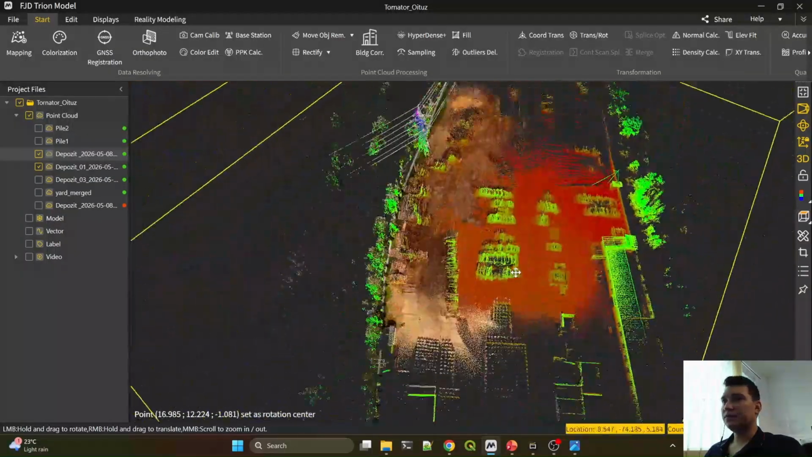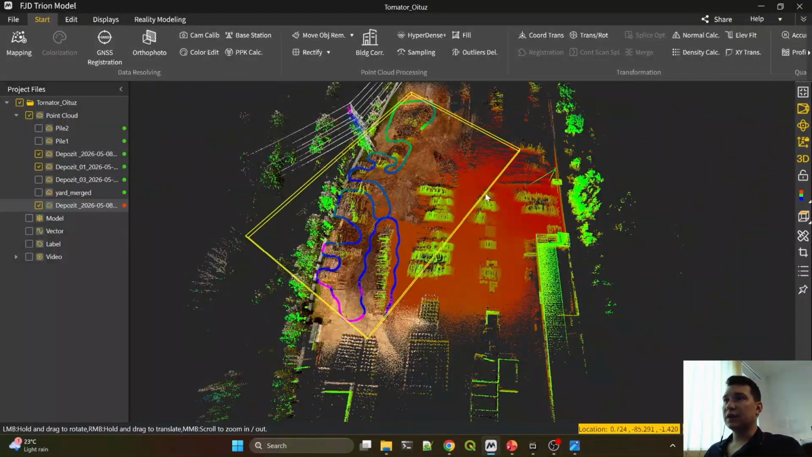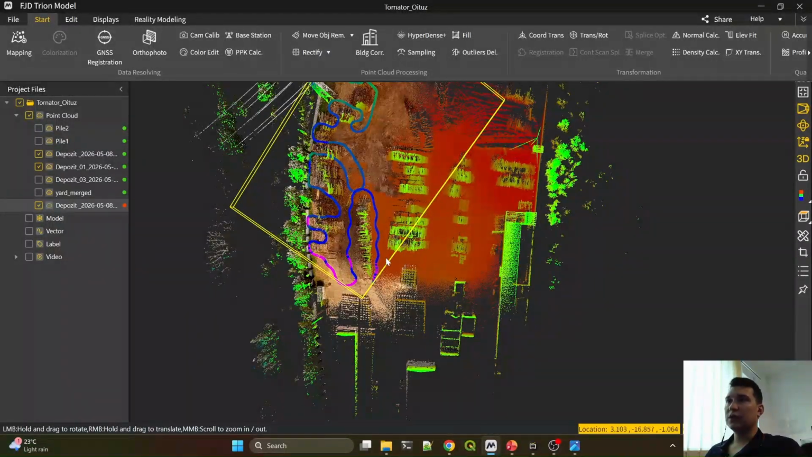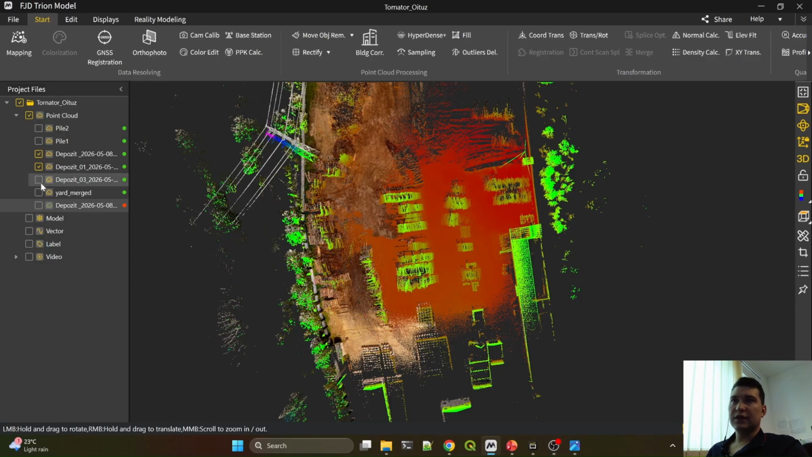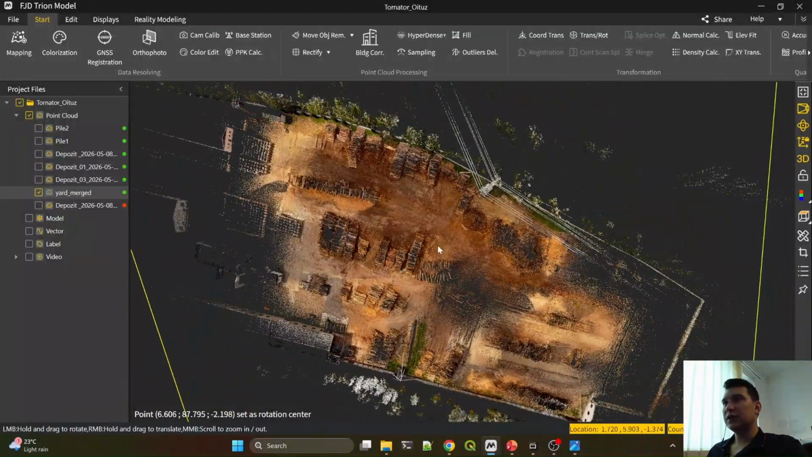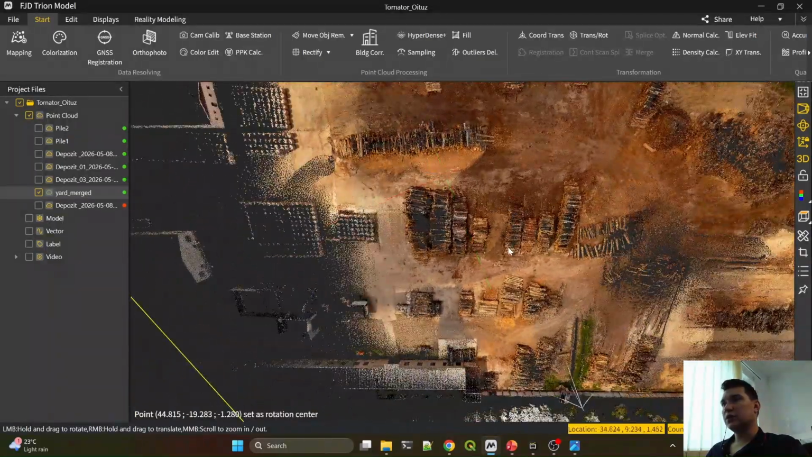So you can see this is a colorized point cloud. This is the first scan with the trajectory that my colleague chose for this. And this is the second one, which actually merged perfectly with the first one. Even if the Trion model is an amazing application, I'm not gonna bore you with all the technical stuff. So I already did the lumberyard. You can see it here. All the 3 point clouds are registered together. So now we have a really big yard merged. And from this point, you can see all the wood piles.